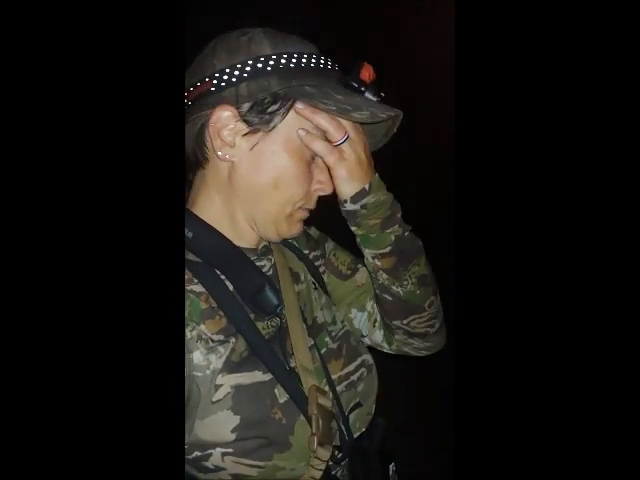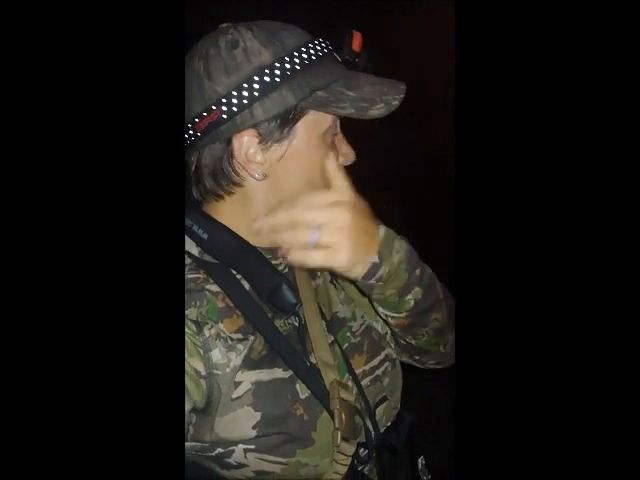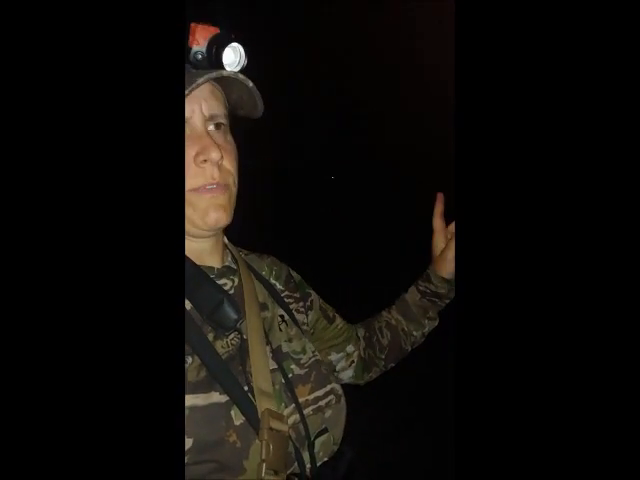So I grabbed my gun, got over to approximately where I saw the first one go in, and I look up, and there's a third one coming out into the field. And now it's dark, which is just amazing. Ended up sneaking up, got rested on a round bale, and shot number three. So I go back to look for number one. Number two is already dead in the cornfield.